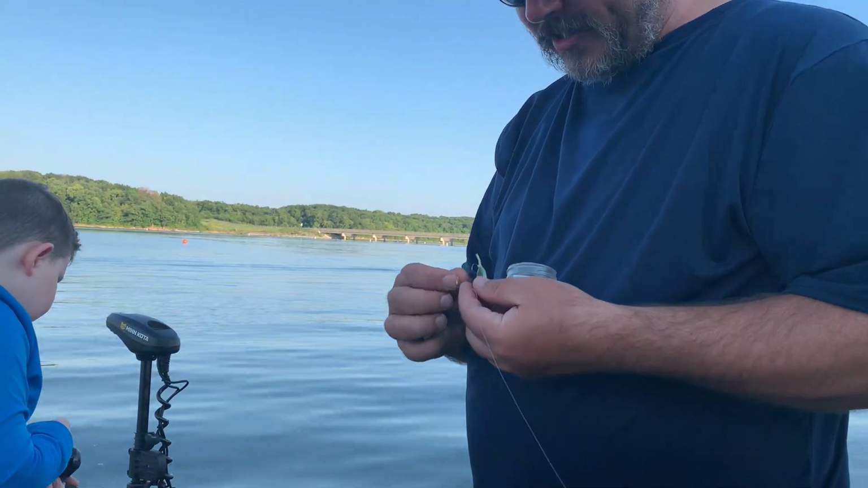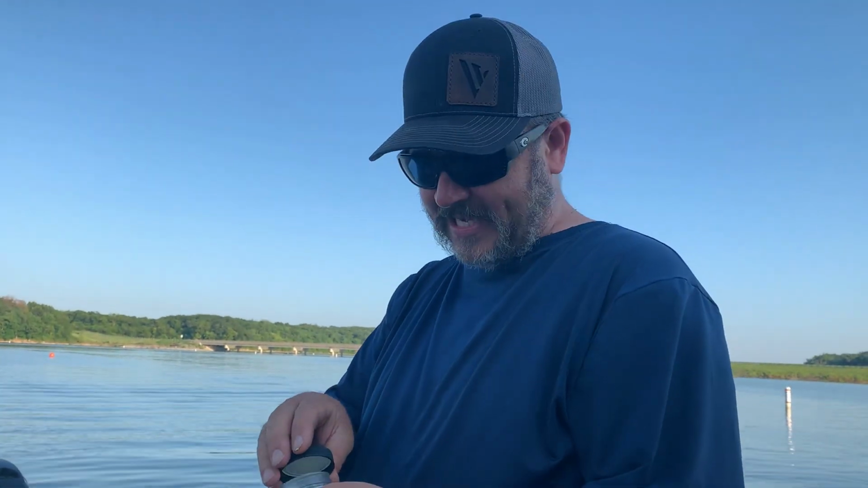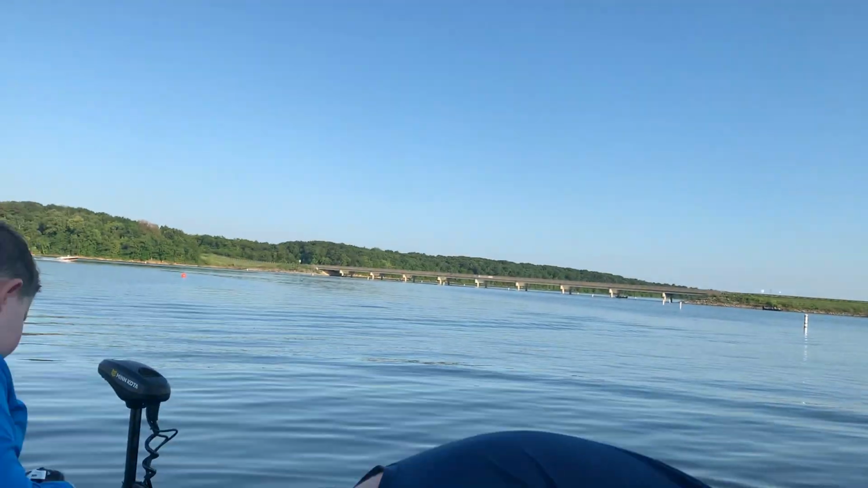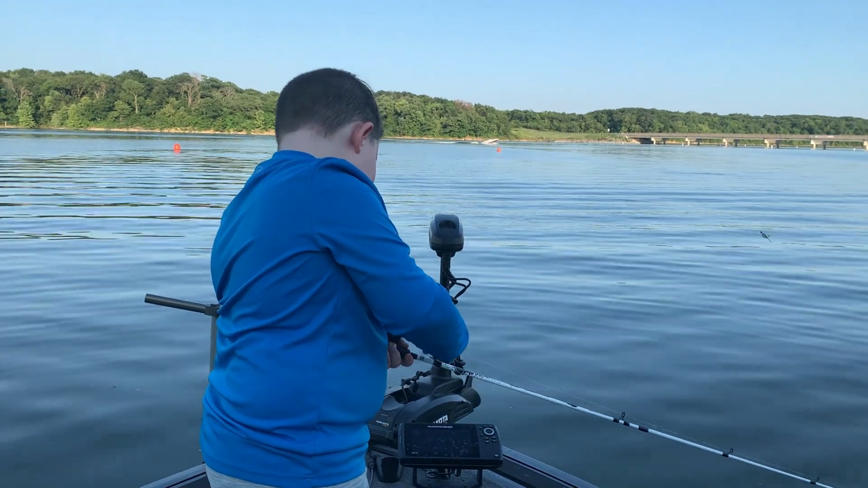Well, like I was just watching Braden drop down through there, and it's hard to get down through there before they come attack. The little ones come attack real fast. Yeah, the little ones come and get it fast. Braden, how many fish have you caught already? Like 3. 3? That's not bad.